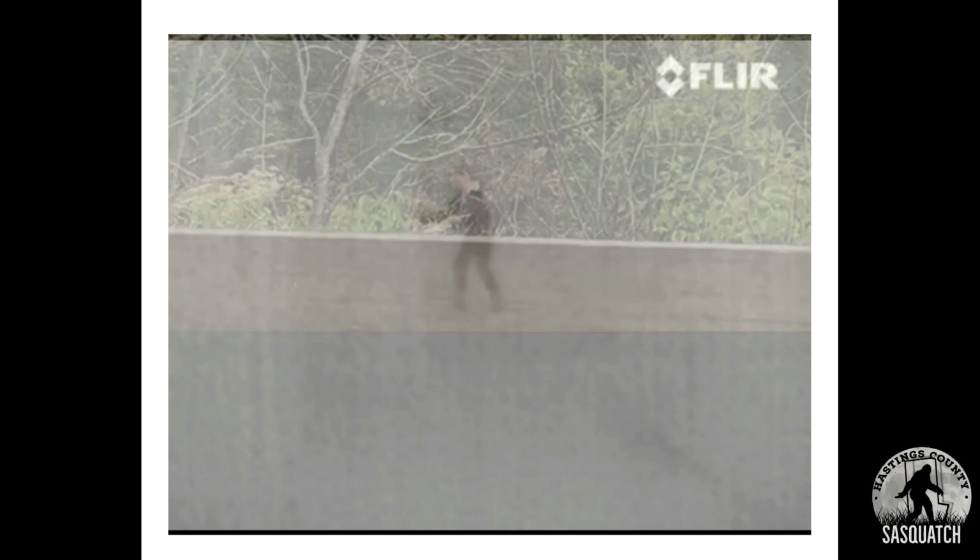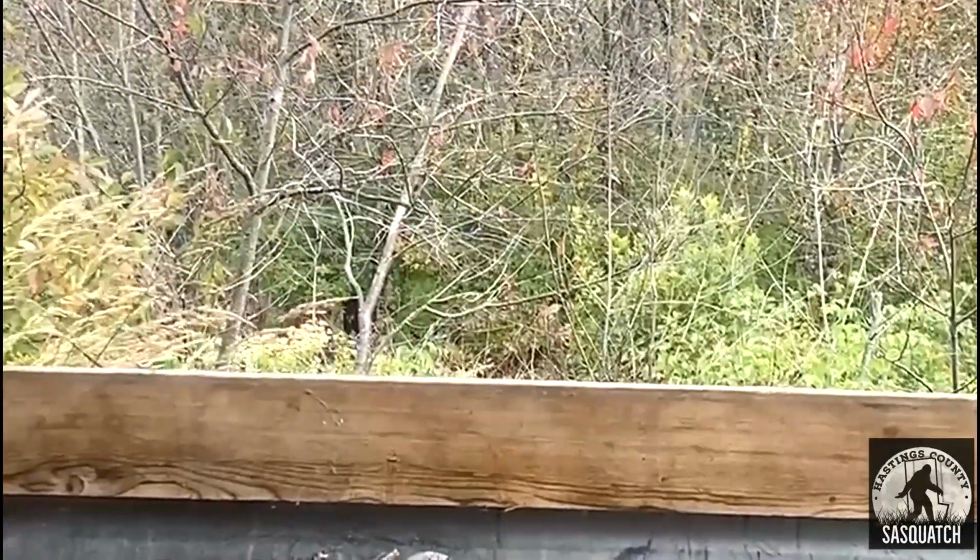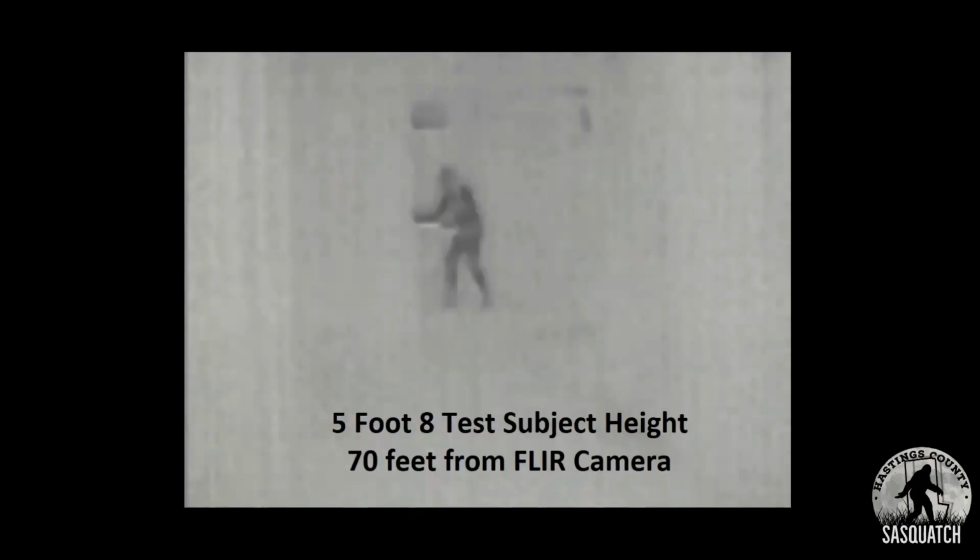Just a superimposed photo of James. Yeah, and the test. Okay. So we suspected the direction of that subject that was walking by was 75 feet. That's what we figured. And there was a parked car in the way, so you would naturally have to walk about 75 feet away. And this subject at 100 feet away through the FLIR, so you can see how tiny the person is. And then back to 70 feet, kind of small. Yeah, pause it if you have to. Superimpose it again.